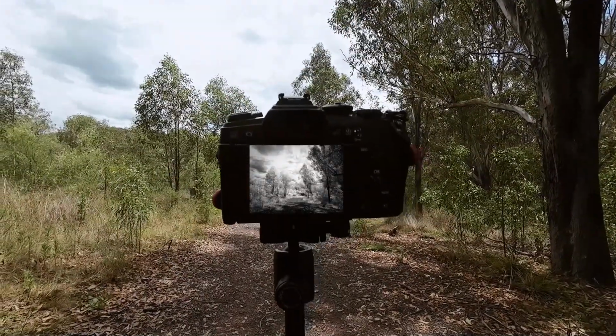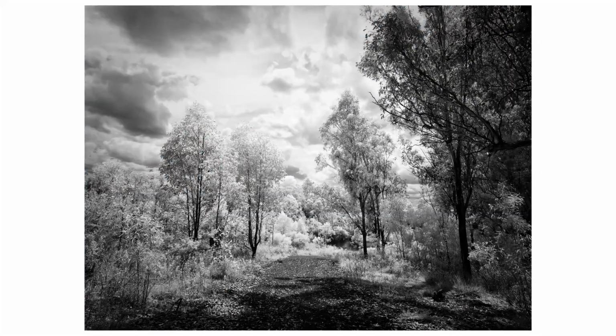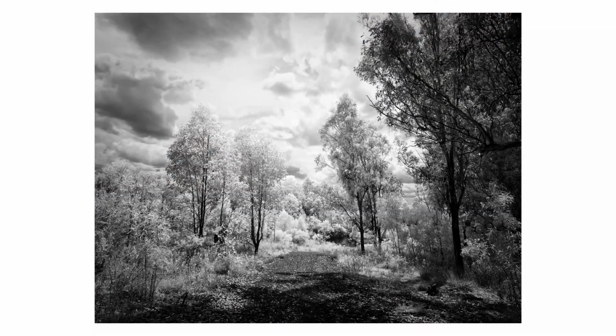Yeah, measure it up. And then we do a 12-second delay with a 2-second exposure. So, just winging it. Hopefully they turn out good. I can't really tell because there's a lot of post-editing processing. Luckily, it's not a very windy day as well.